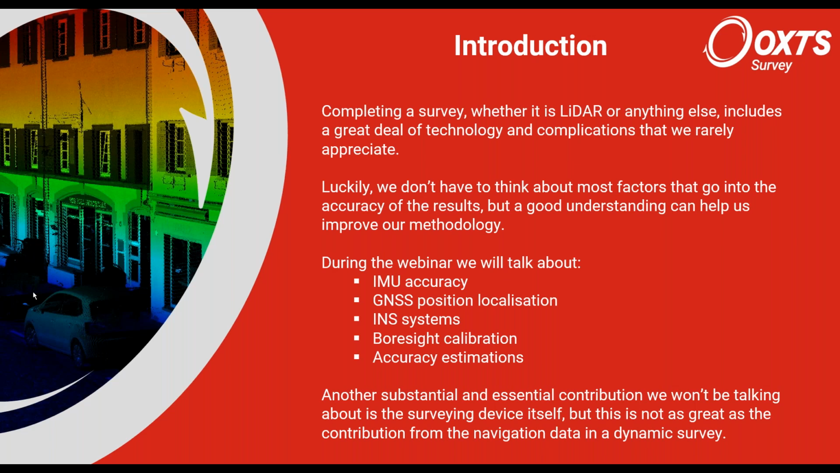We're not going to be talking about the surveying device itself, and I'll explain as we go through why that is. Of course we make the INS devices, but there is a good reason to focus on the navigation data rather than the survey data.